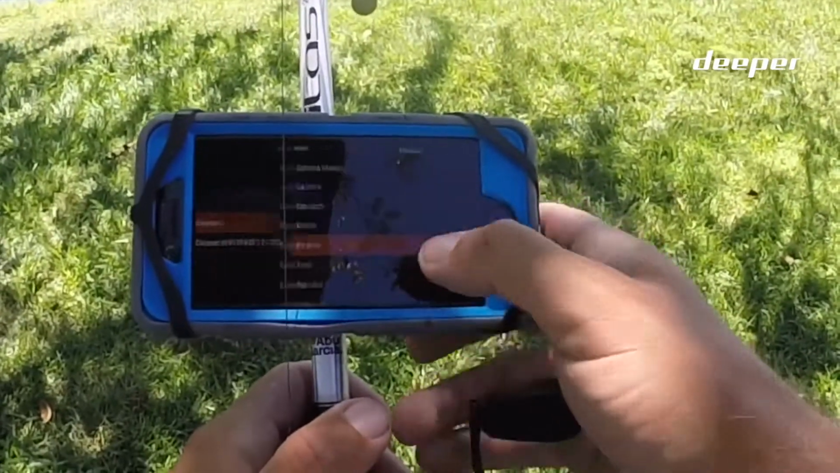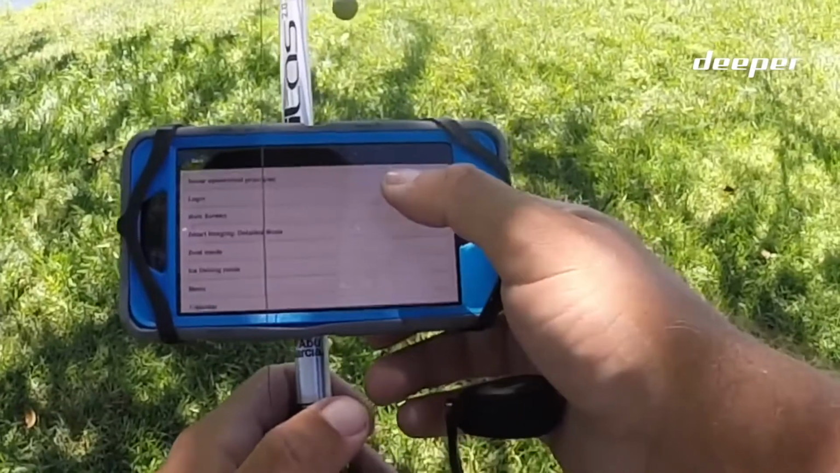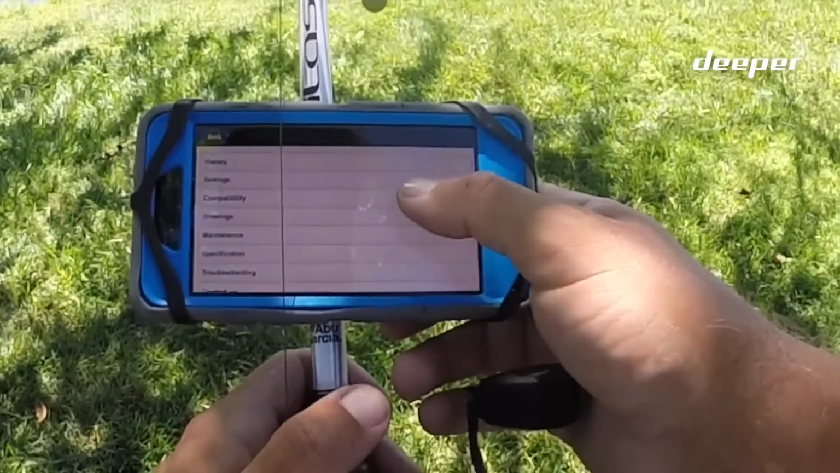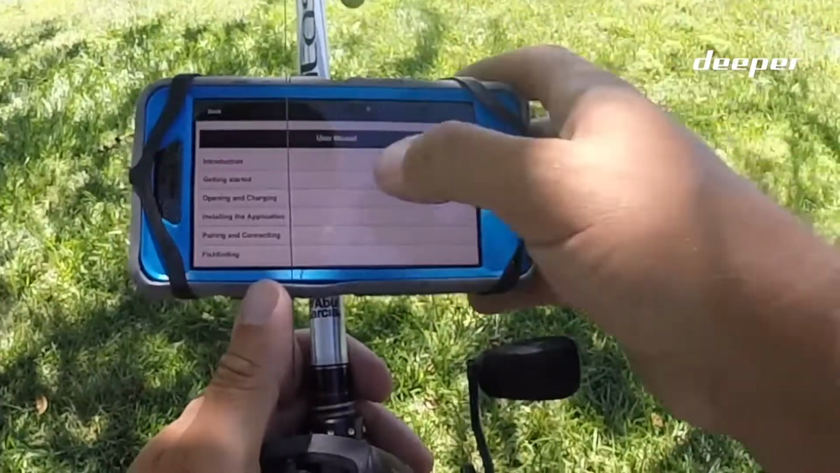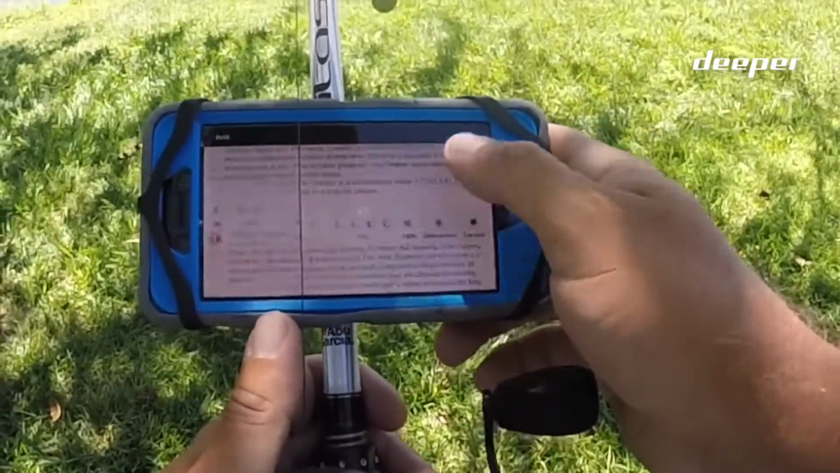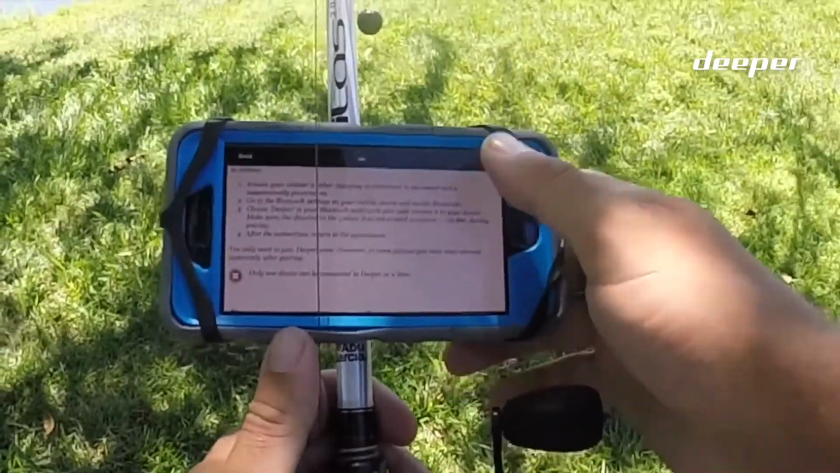There's a manual. So you got your manual, you can obviously choose what language you want it in, and it has everything you need to know right there at the touch of your finger about your Deeper. I've had a lot of questions along the way about different types of settings, modes, how I get to different things, and it's super easy. As far as getting started, that shows you how to charge it, how to know when it's completely full battery, how to get this thing connected.